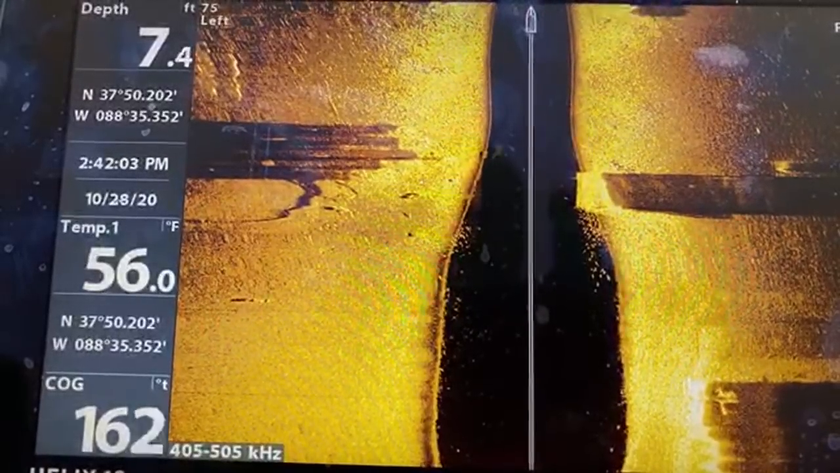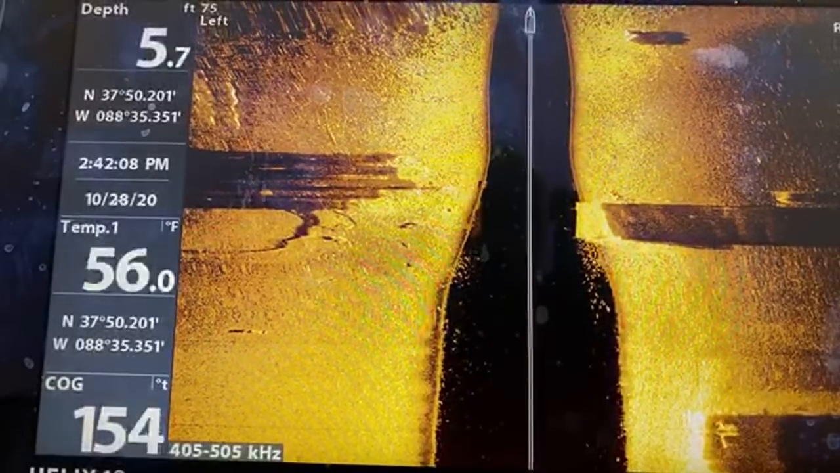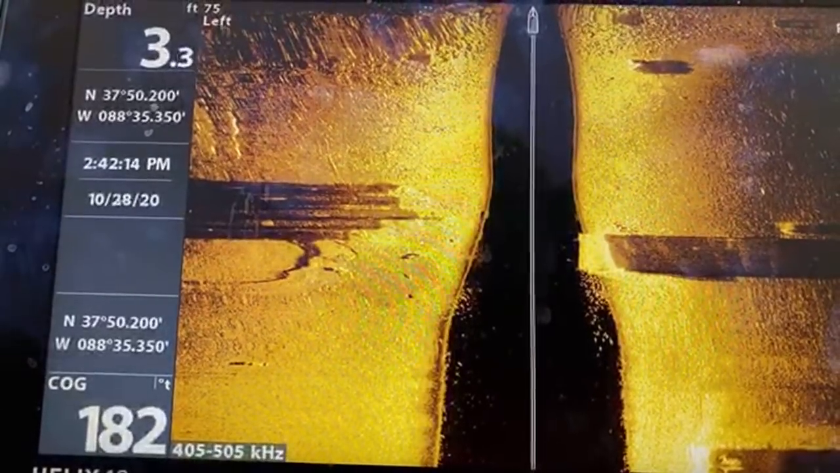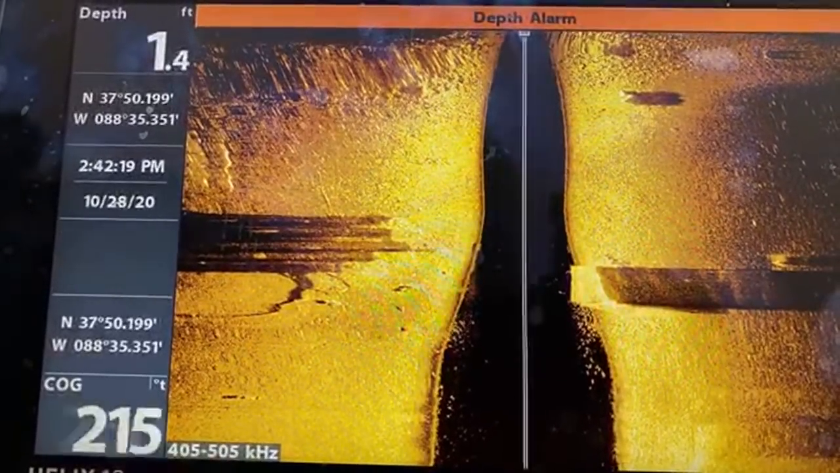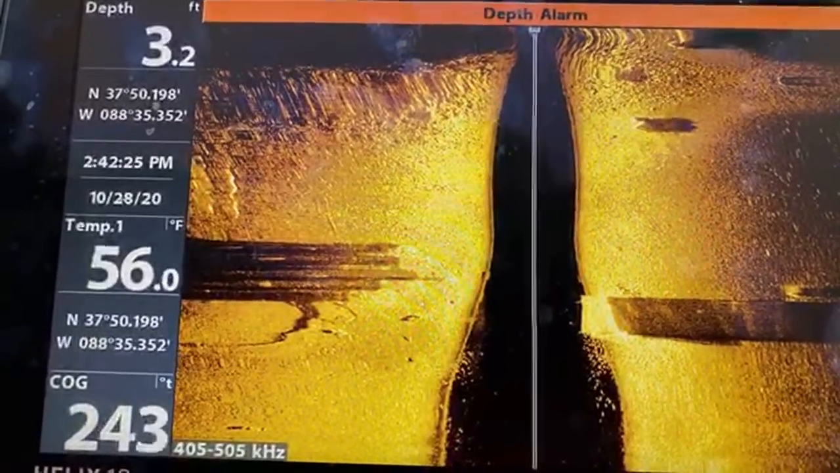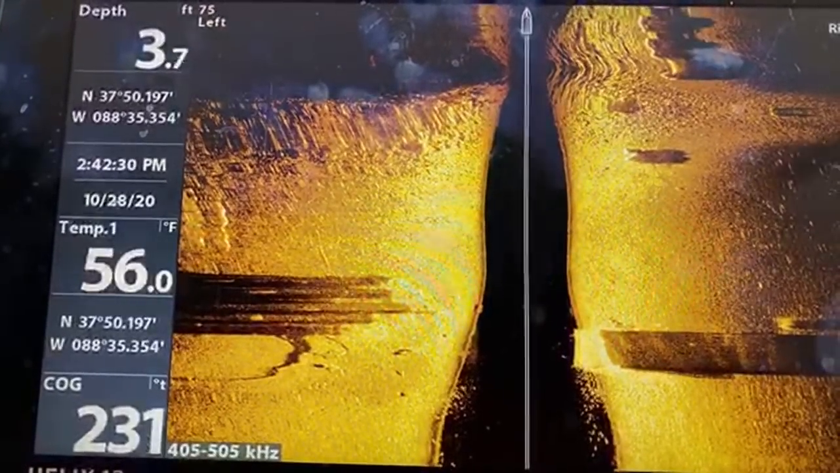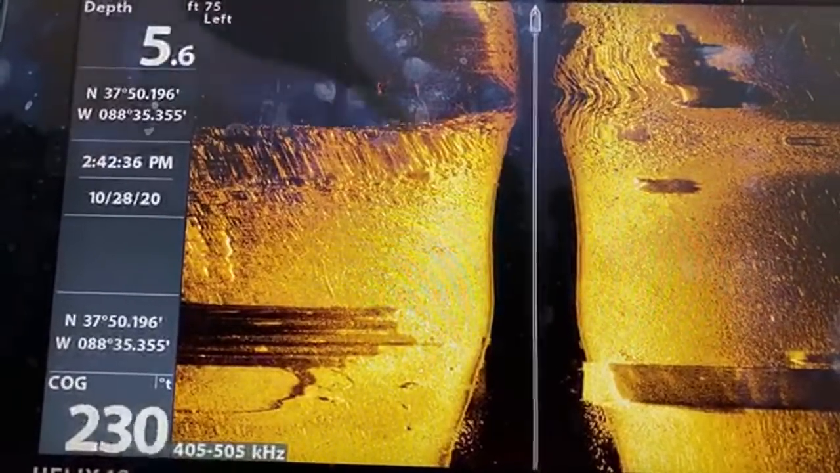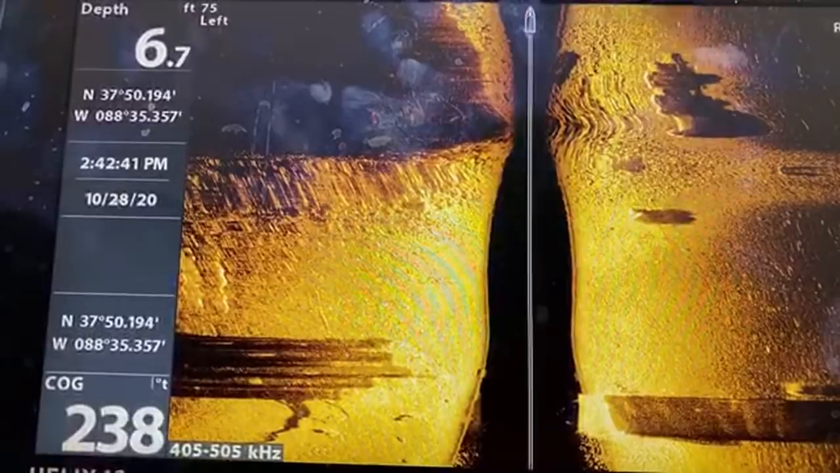Let's see if we can see what we've seen before. So it's a little bit on the right, and I am almost hitting the shoreline. So crappies. Oh, I know, depth alarm. I know. Shut it. Yeah, I almost hit the bank. It was telling me I was too close to the bank. Being stupid.